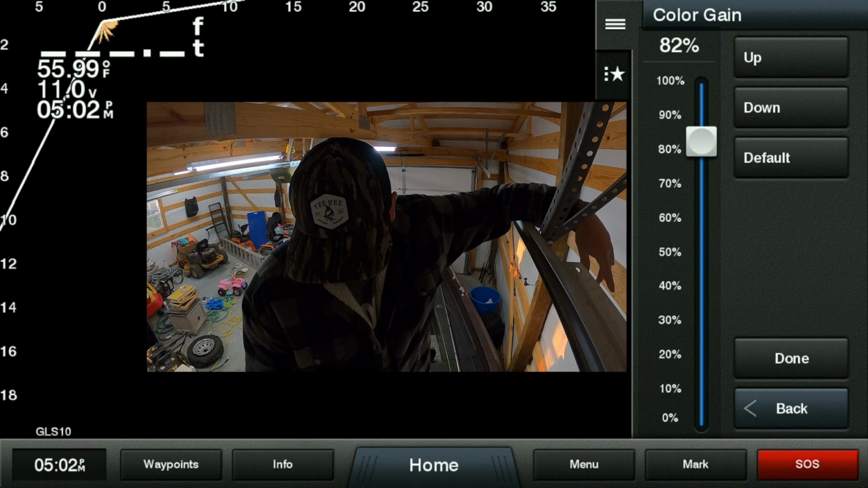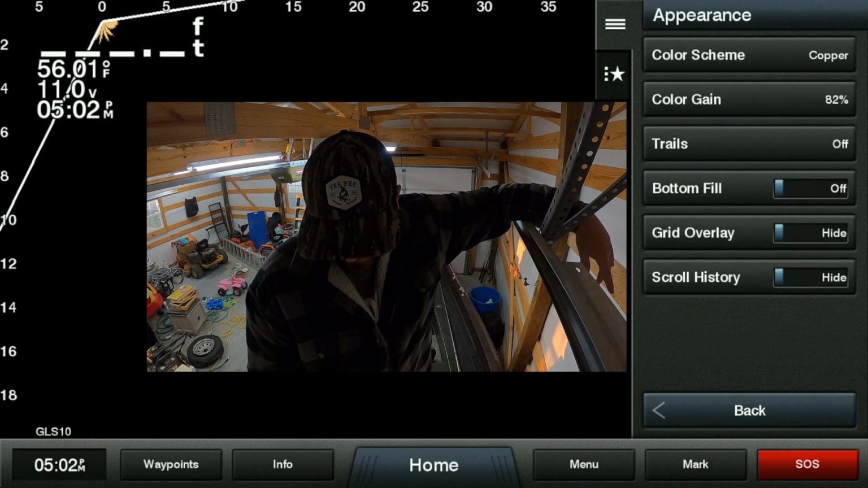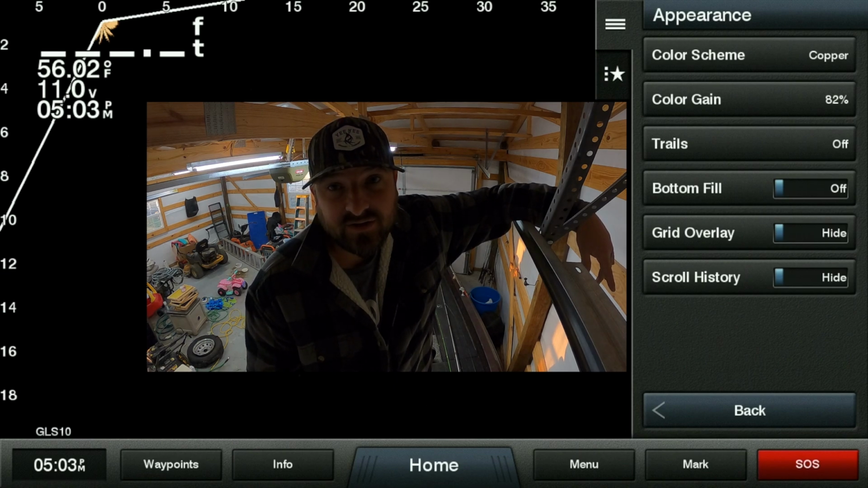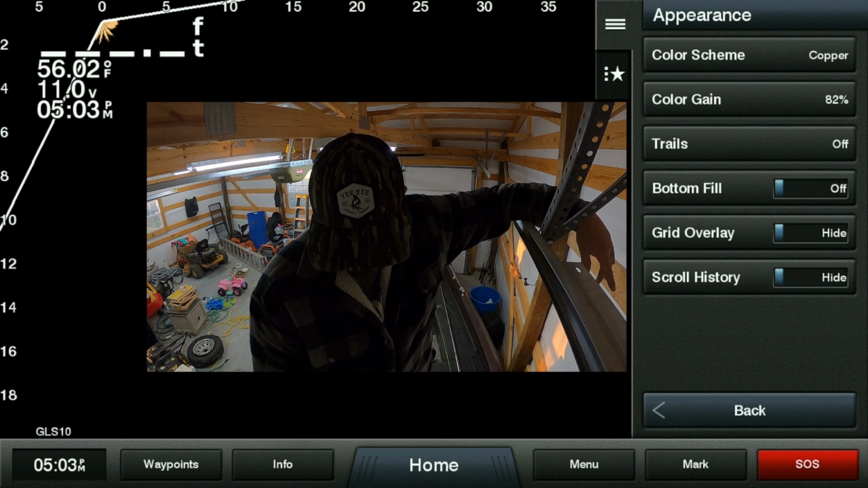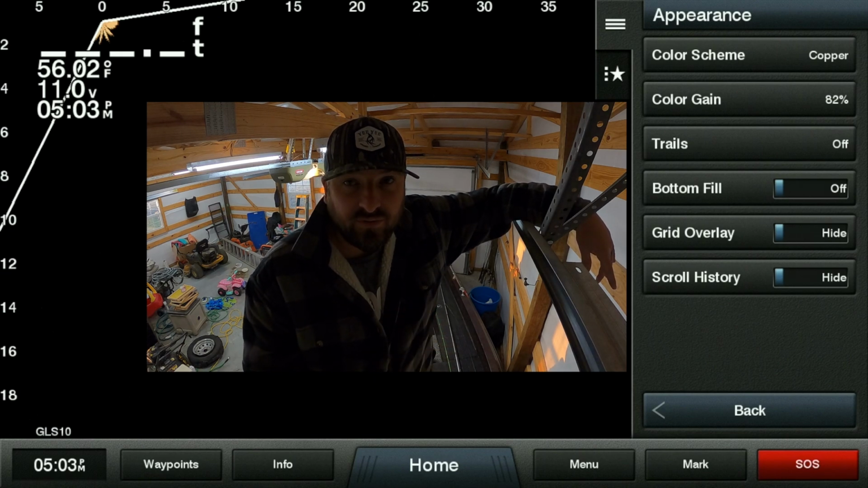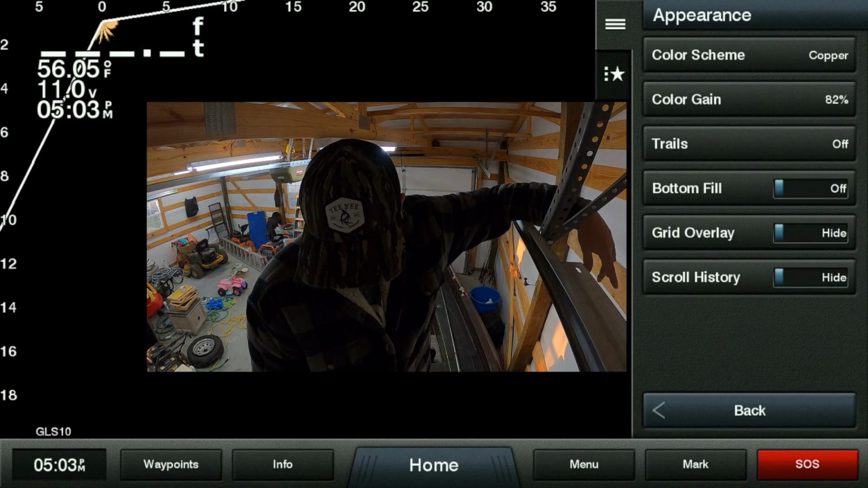We'll go in here. Bottom fill I turn off. Grid overlay I never use. I know pretty much what size the fish are as I scale down on my screen. If you're looking out 60 foot, you'll want to scale it down lower and lower the closer you get to the fish. But scroll history, I don't have that on. Trails are off. I don't need all that taking up memory on my phone.